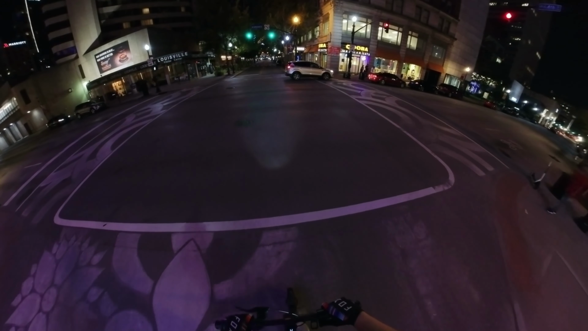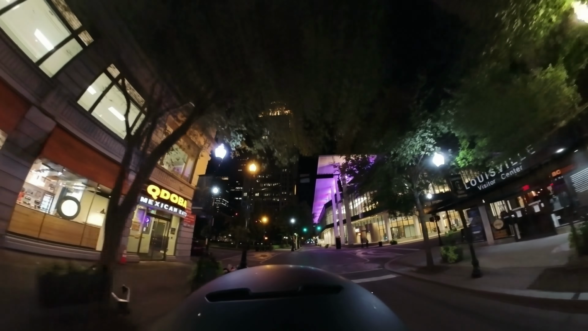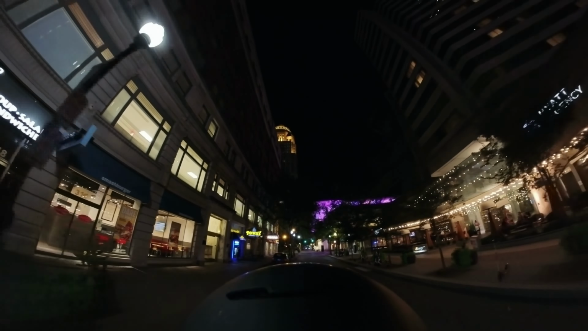And there's this person doing something. And then up directly ahead is 4th Street Live, which is an entertainment area that has some restaurants and bars and stuff. Somewhere I have not really gone too much in recent years. I wasn't going to go through there.